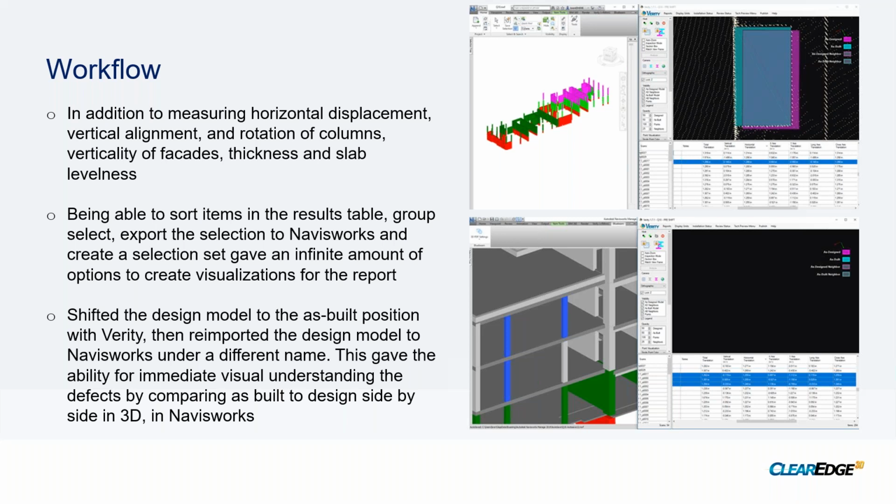And you can also see where it sits in the building, what sort of effect it's going to have on surrounding elements. So not only can you just click on it and see in the properties the magnitude of that offset, you can also see which direction it is without having to try and understand which way is positive, which way is negative.